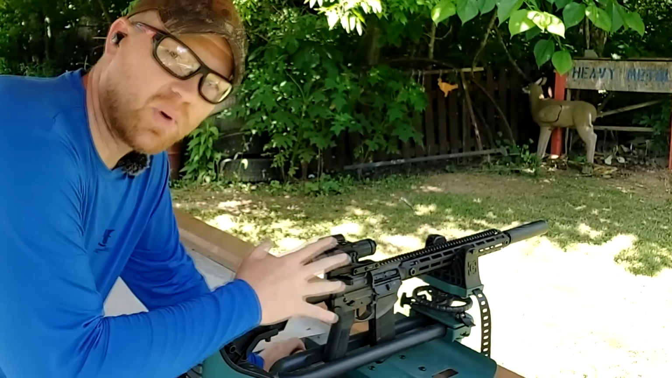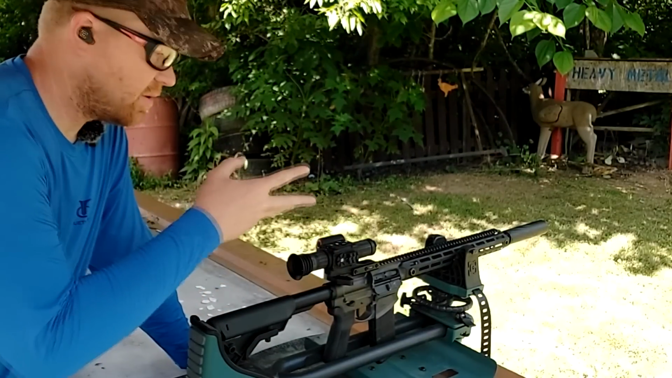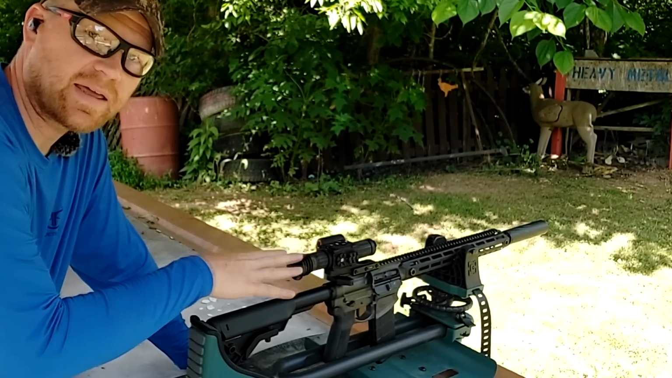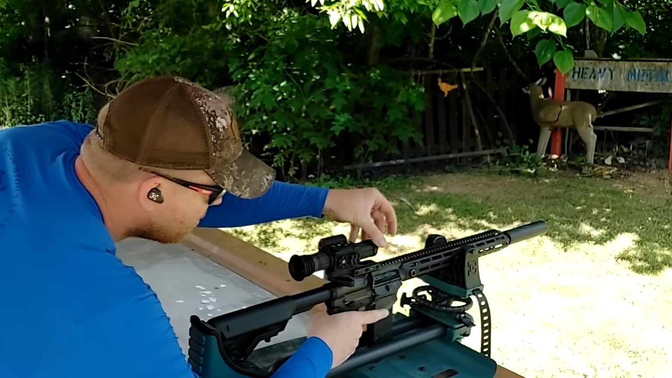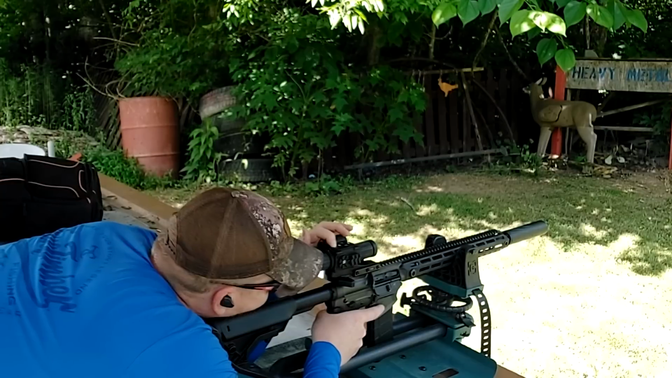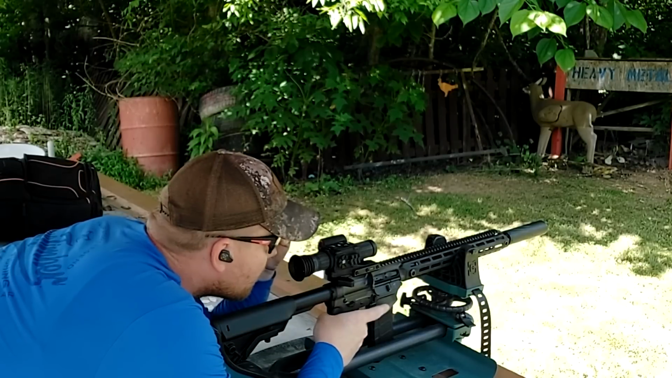Like I said, I bore sighted this at the house, and this doesn't record the menu screen. It only records when you're doing the flinging, but I'm going to record as much of this as I can through the optic itself and edit that in where it makes sense. But first, here at 10 yards, one of the cool features of this as well is, I better turn it on first, it has a built-in level on the left side of the screen here.